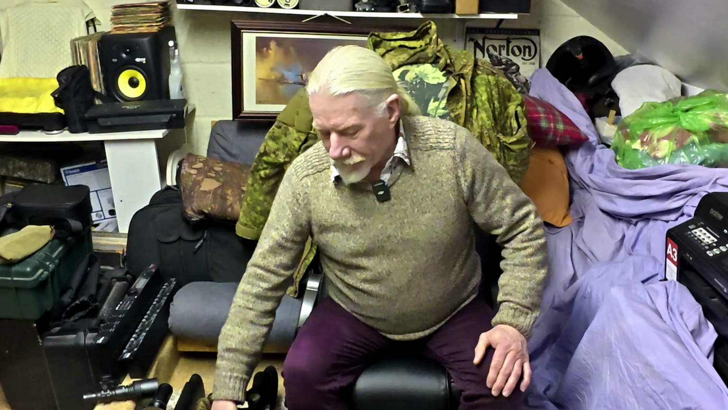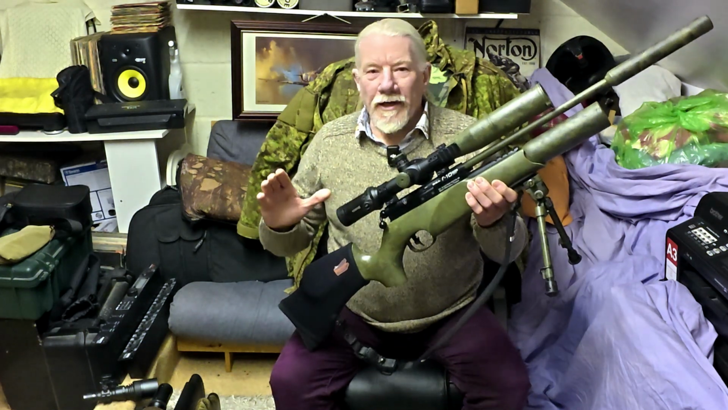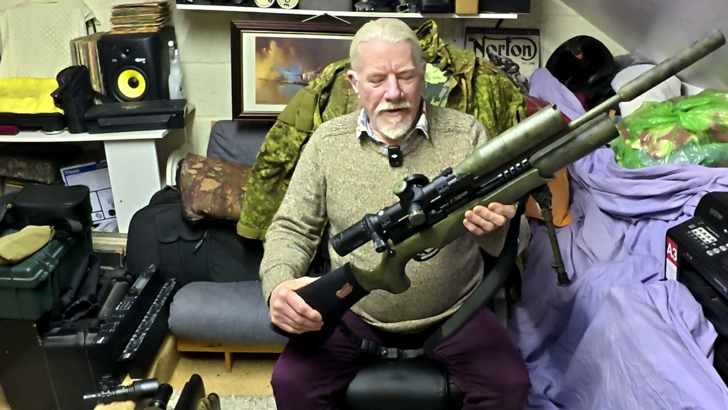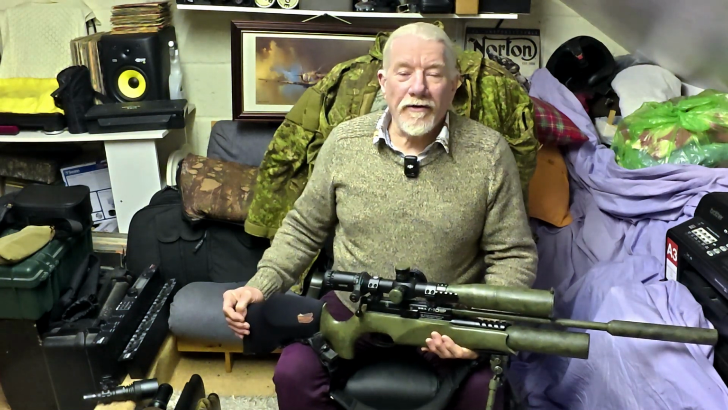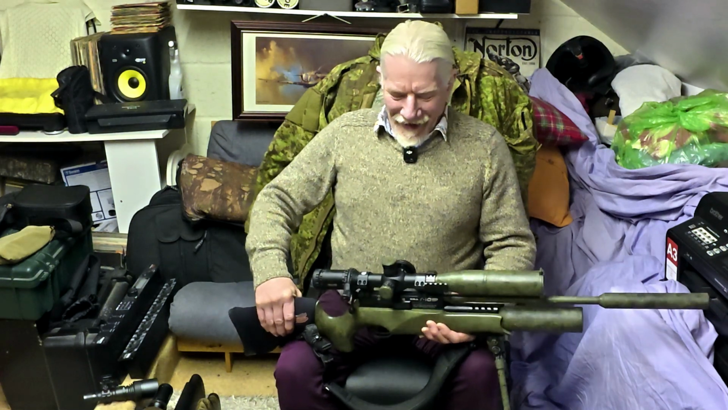Now, I mentioned the R10 was a bit poorly, but it's back to its former glory now. I've now fitted the Huma regulator and tested it, and it's, as expected, a bit more consistent than it was with the BSA regulator, which finally gave up the ghost after about 10 years of service.